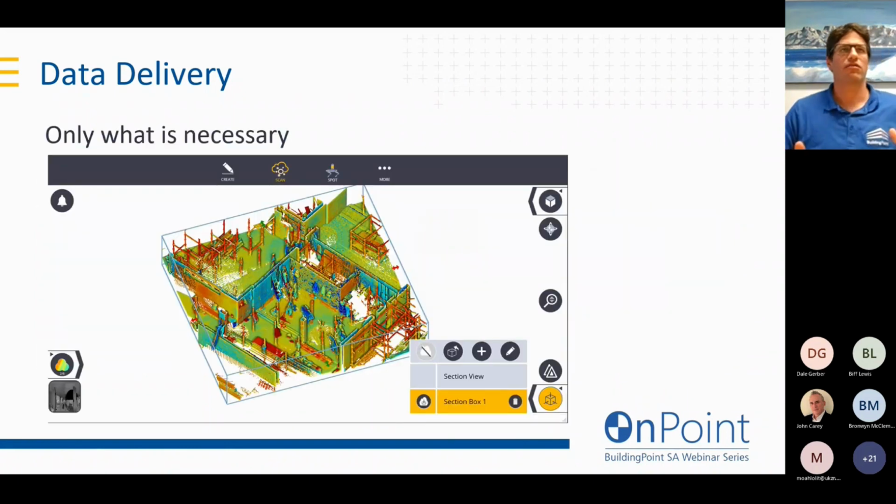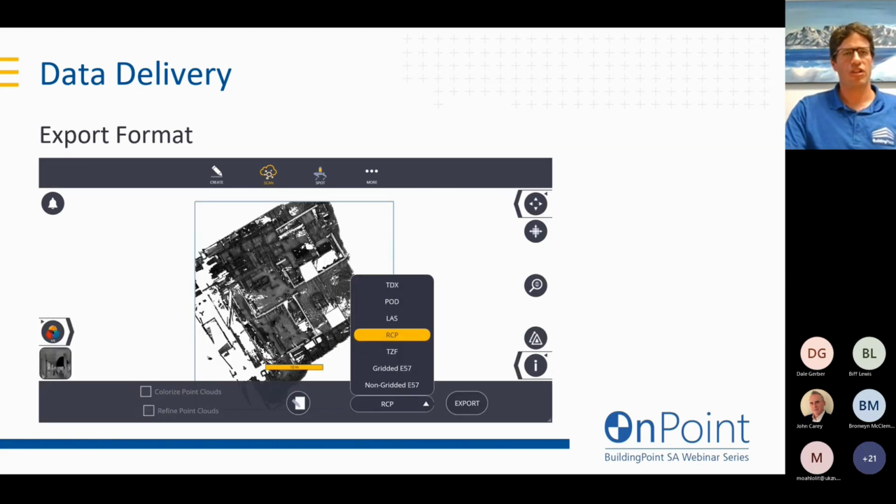That can also be done directly out in the field with your scanner. We've got the ability to use a clipping box where we can clip out just the area of interest. So now we have a fully geo-referenced, fully refined data set clipped out with just the area of interest that we want to deliver to our client. And then we can export it and deliver it in whatever software they've asked for, any software that they're going to use.